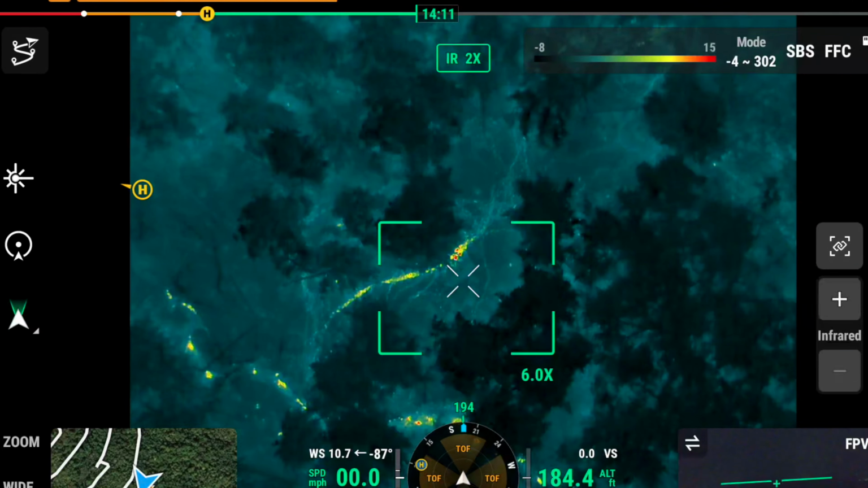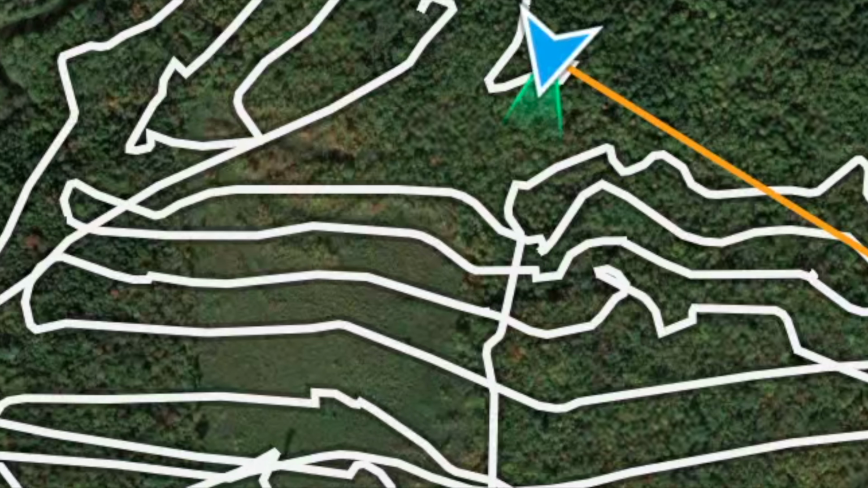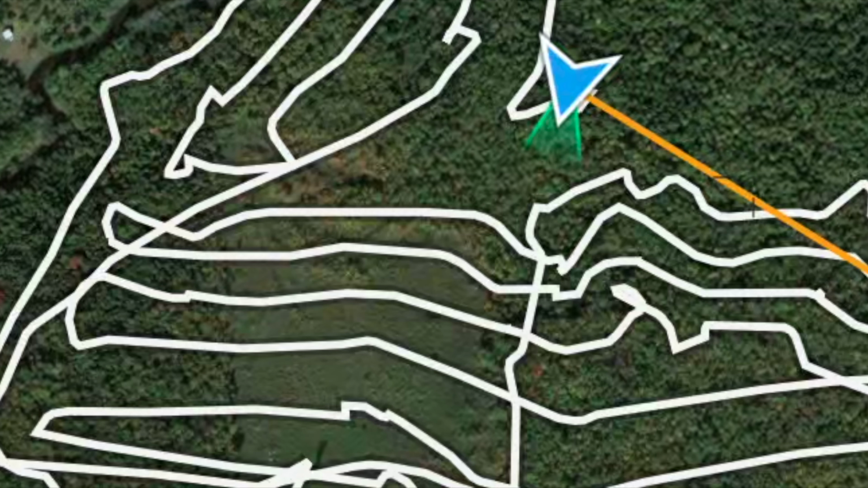See, they're right here walking around. Here's your house. They're this way at you. So they're coming back. Well, who knows? But they're this way. You go down your road. They're this way a little bit.